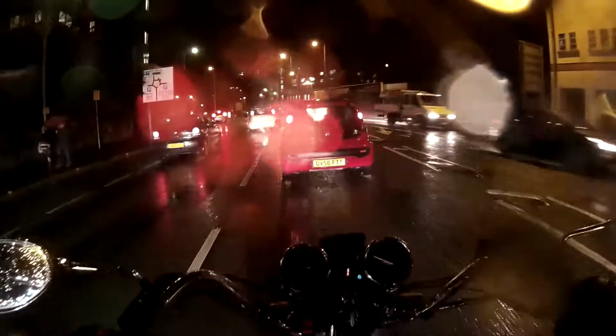Well, not being funny, but if my modifications can go through puddles like this, there is no way that it's going to have a problem, that's for sure.